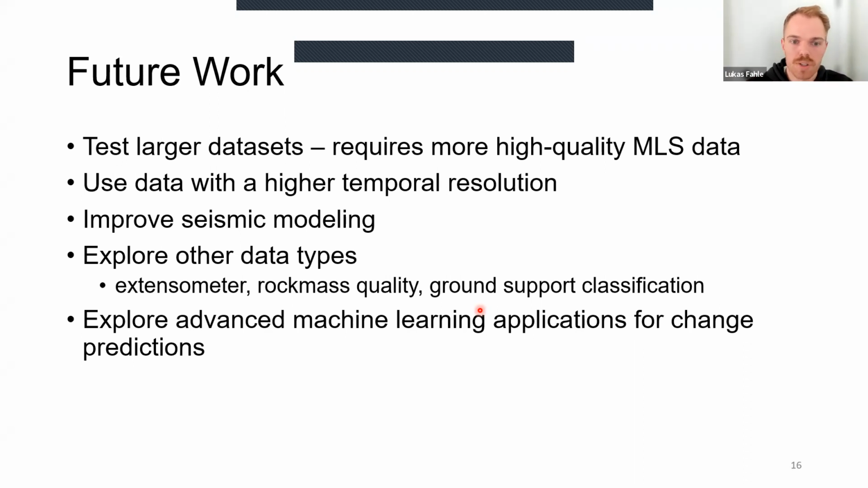Then also really interesting, I think, is using data with a higher temporal resolution. So doing more frequent scans. Some of the data sets that I showed you were 4 years apart. So that's a massive time frame, obviously. Others that we tested were about 4 months apart. I think what would be really cool to do is to have data sets that are collected on a weekly, maybe even daily basis.